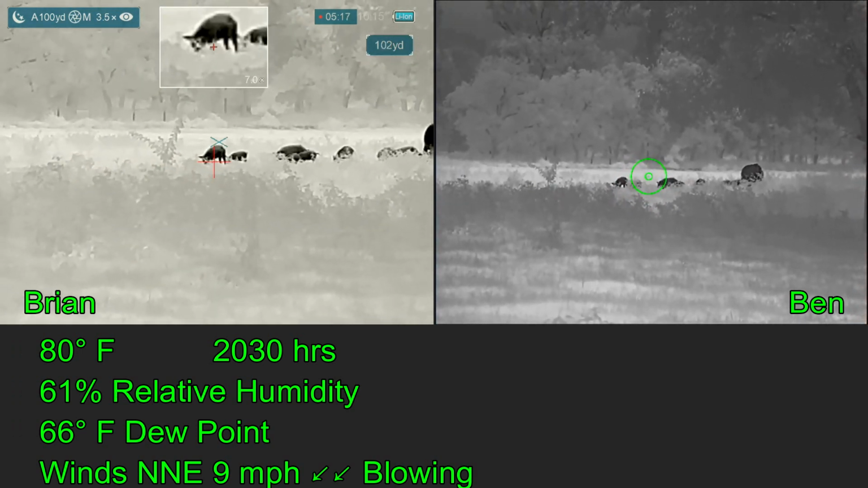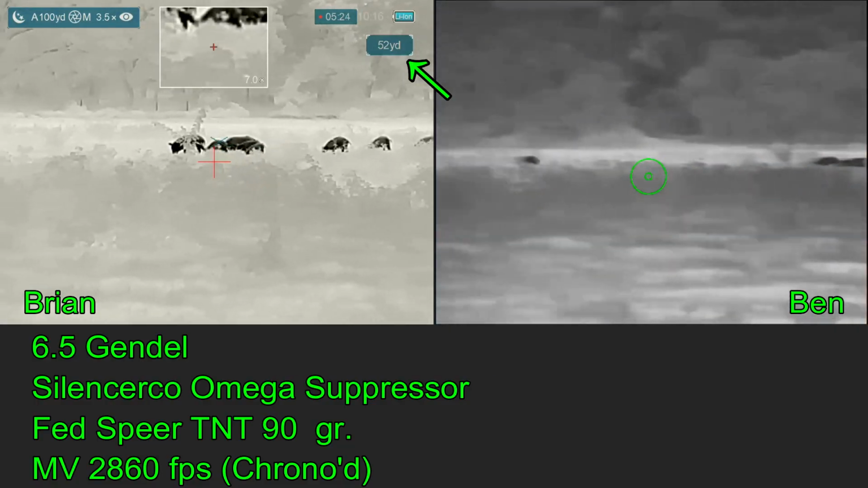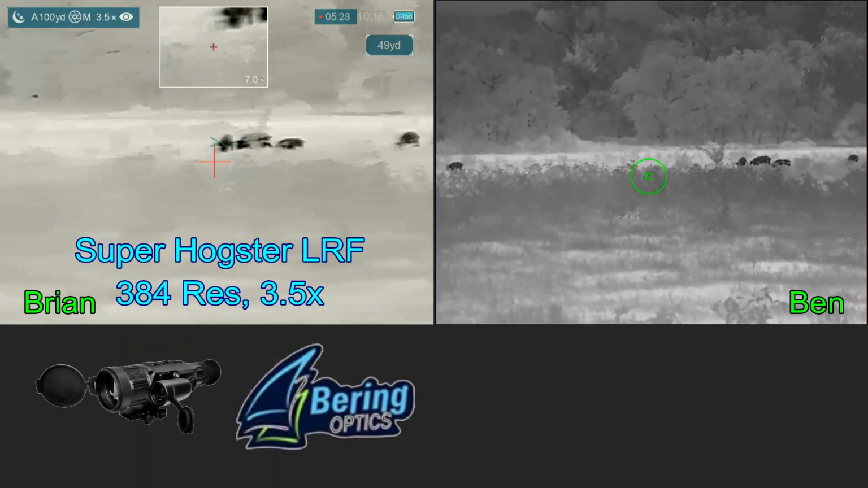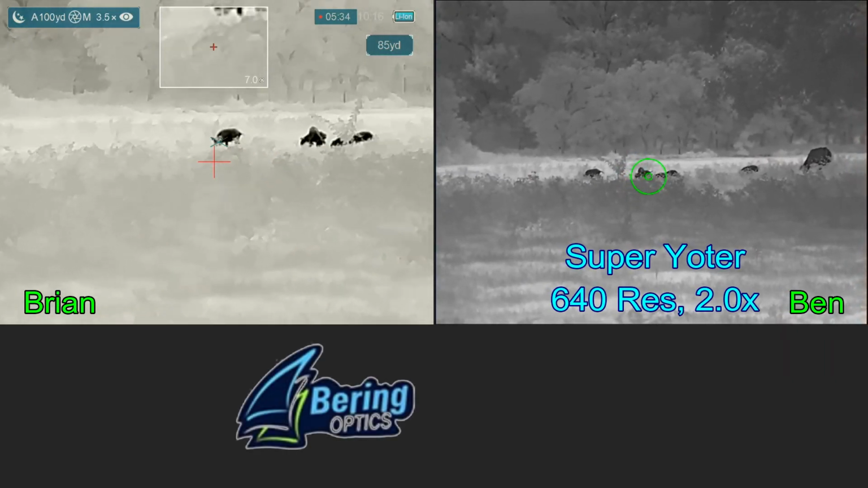And these pigs are on the other side of a ravine that we don't realize is there. We think they're on this side of the ravine. Now both Ben and I are shooting 6.5 Grendels, and we're both running Bearing optics. I'm using a Super Hogster LRF and he is using a Super Yoter.